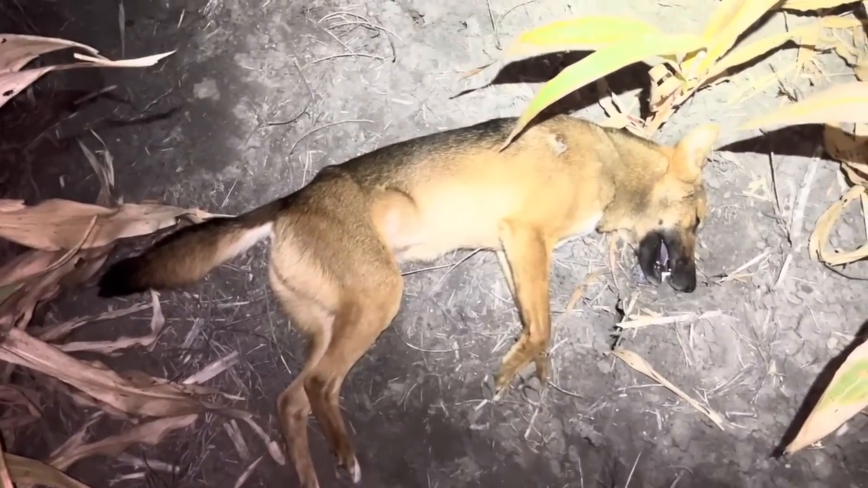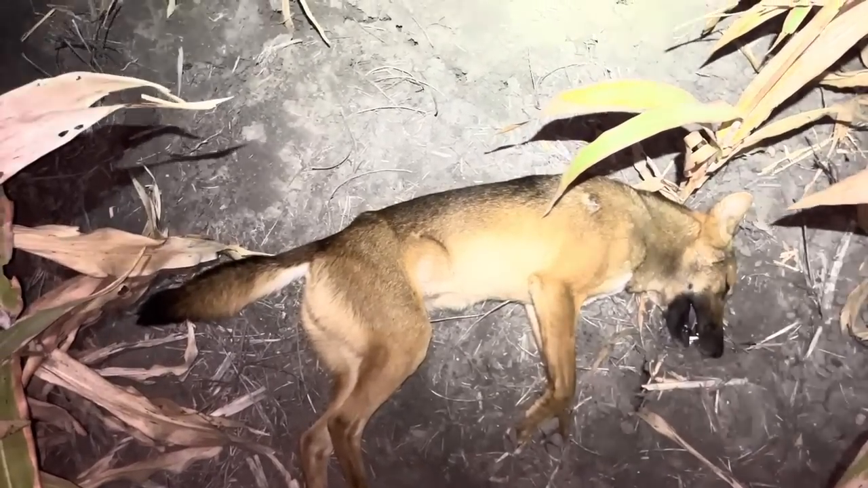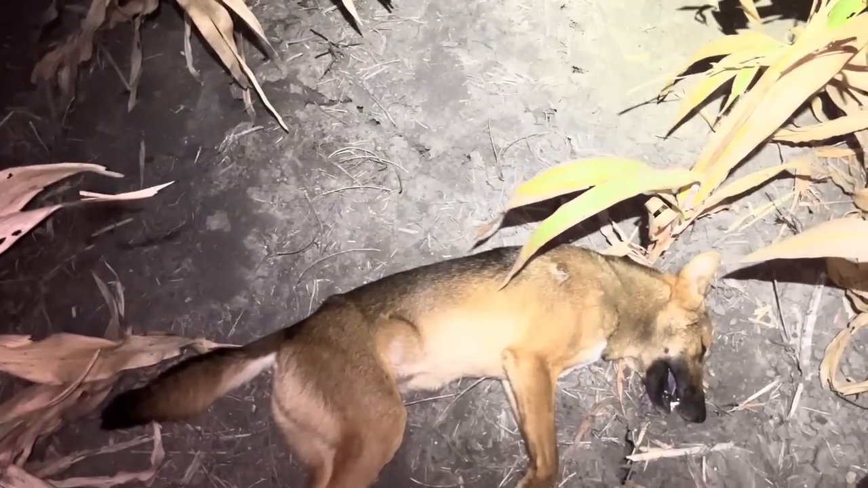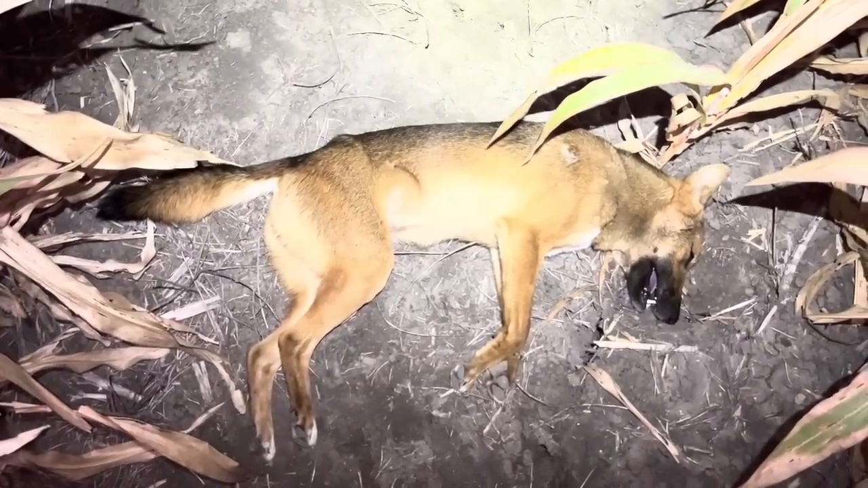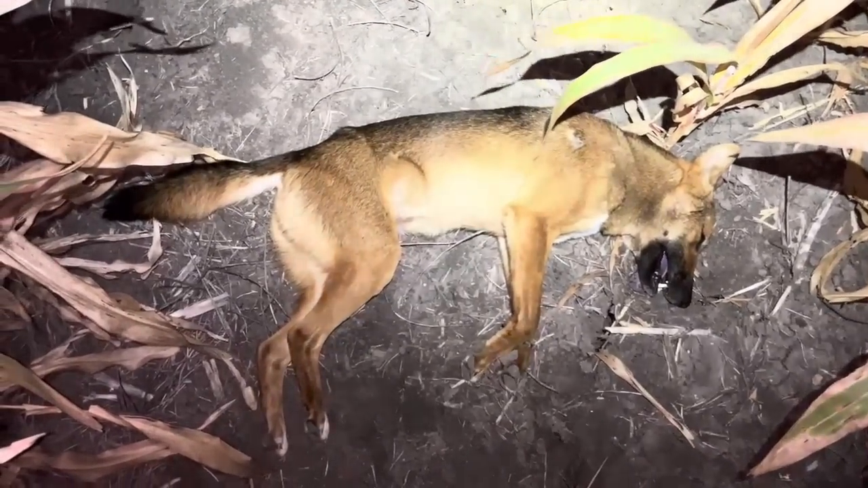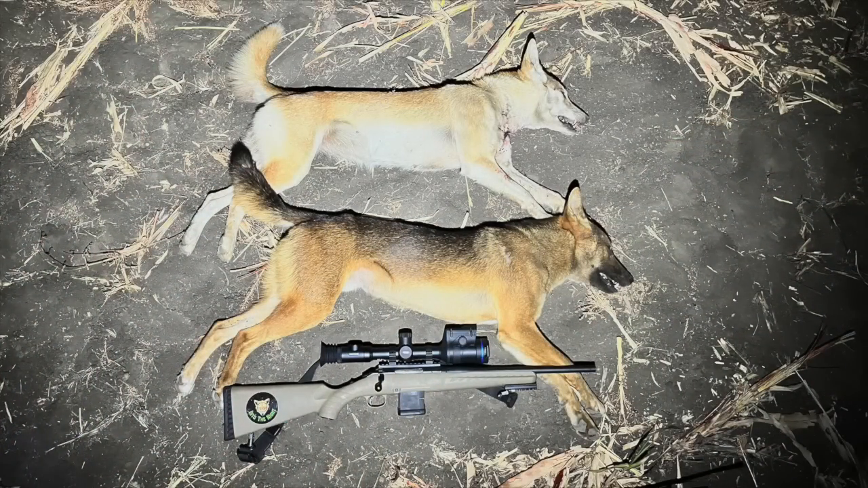Puffy, stinks. He's probably been eating the dead pigs that we shot last weekend. But it's an excellent result for the first, what is it, an hour of being here. Well, probably only three-quarters of an hour. Alright, we'll get him back to the edge of the crop and go and cook some dinner.